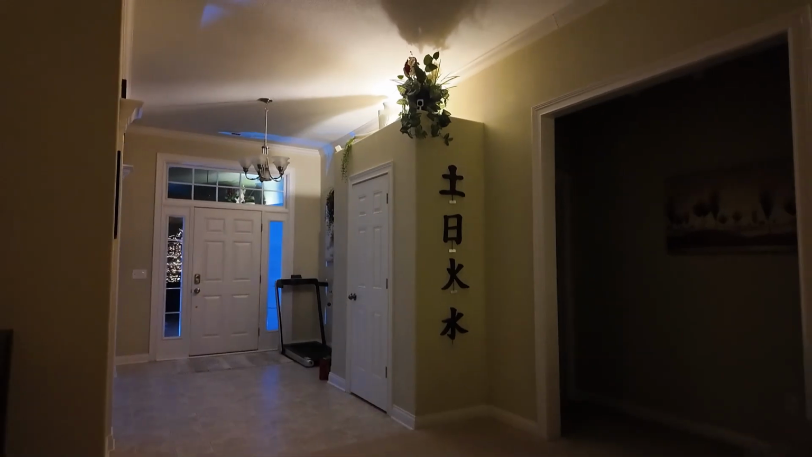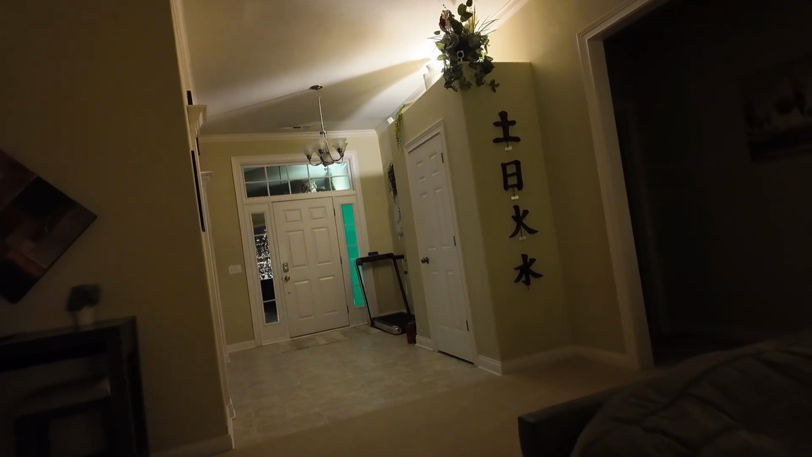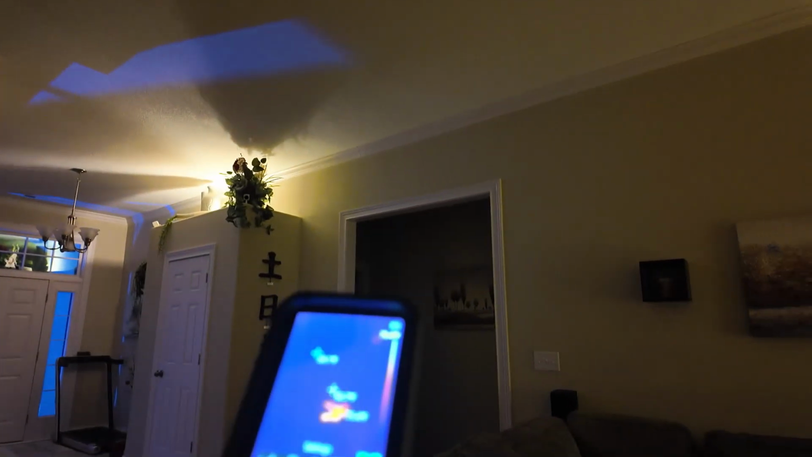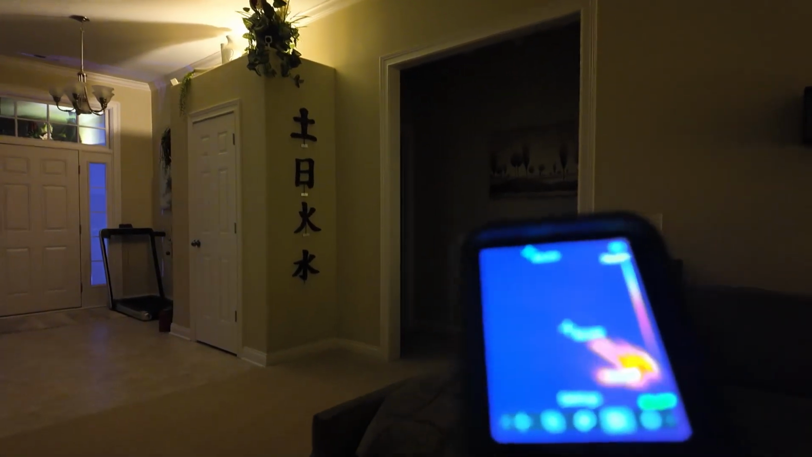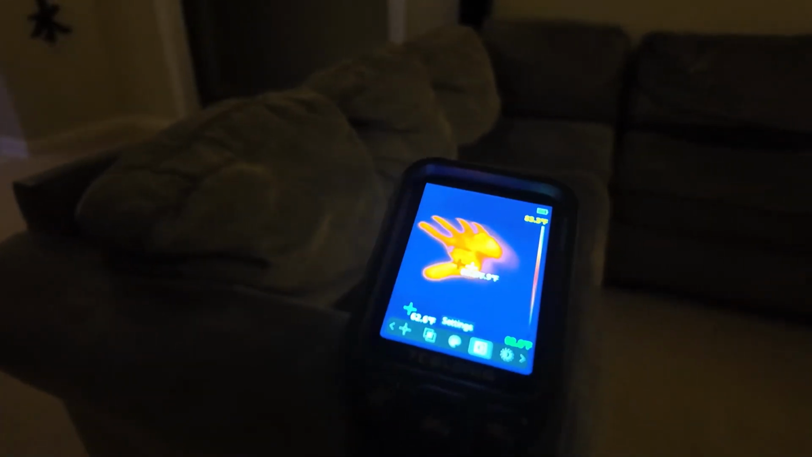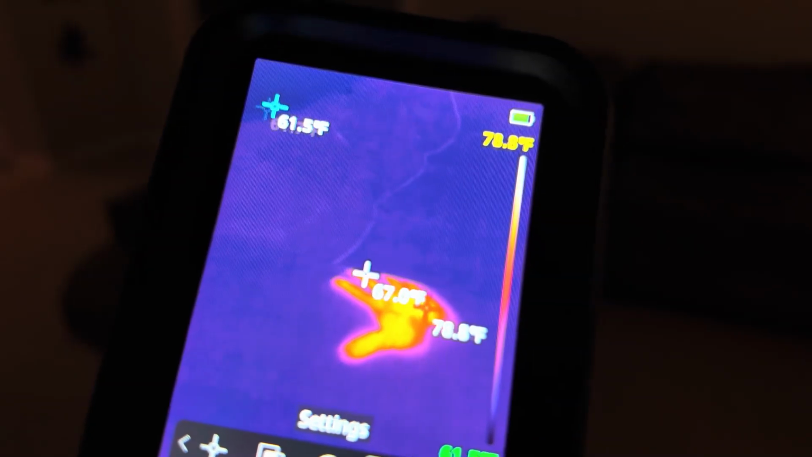Let me show you. I put my hand here and see if it's going to leave a fingerprint, a palm print here. Oh wow, look at that. That is cool. It tells you the temperature. Let me do it again one more time here, because you guys may not have seen that. I may not have caught that on the camera, but there you go. It's telling the temperature of my palm.